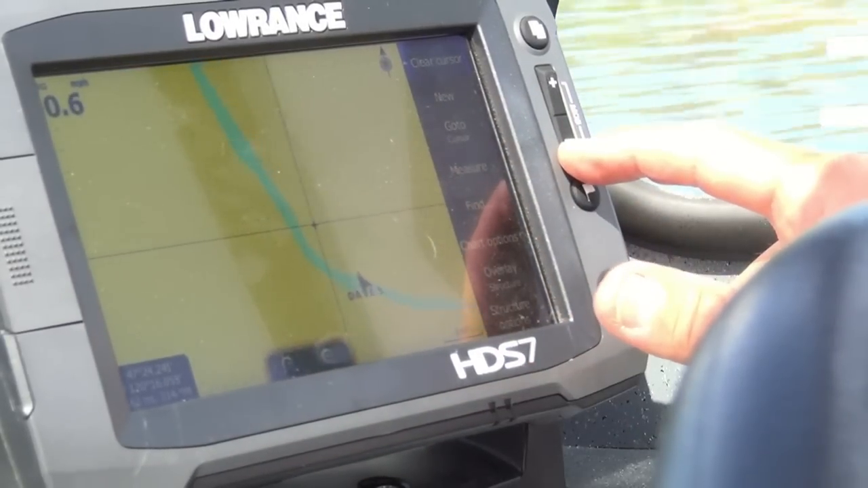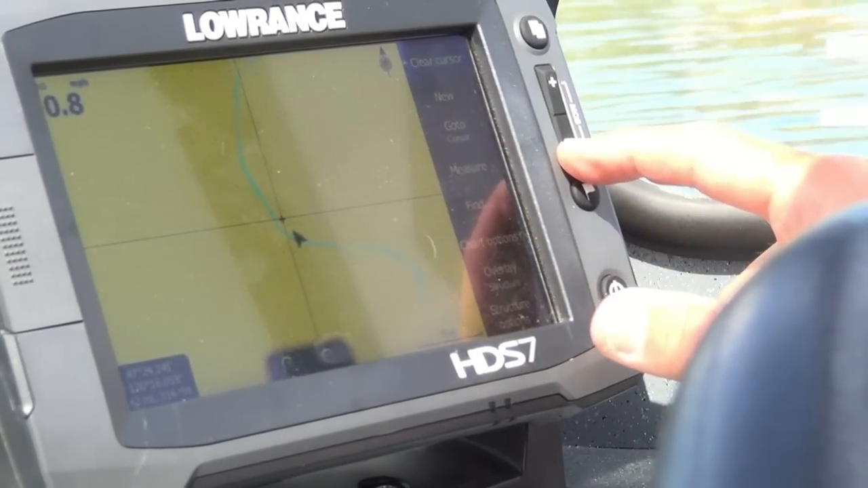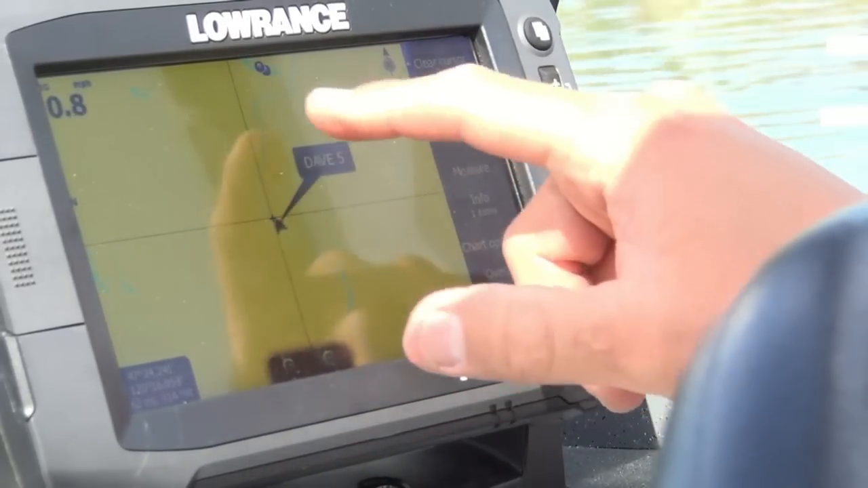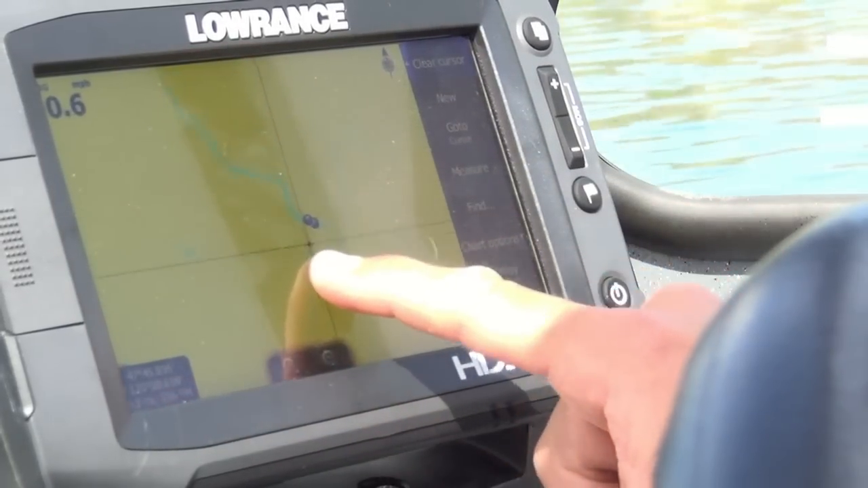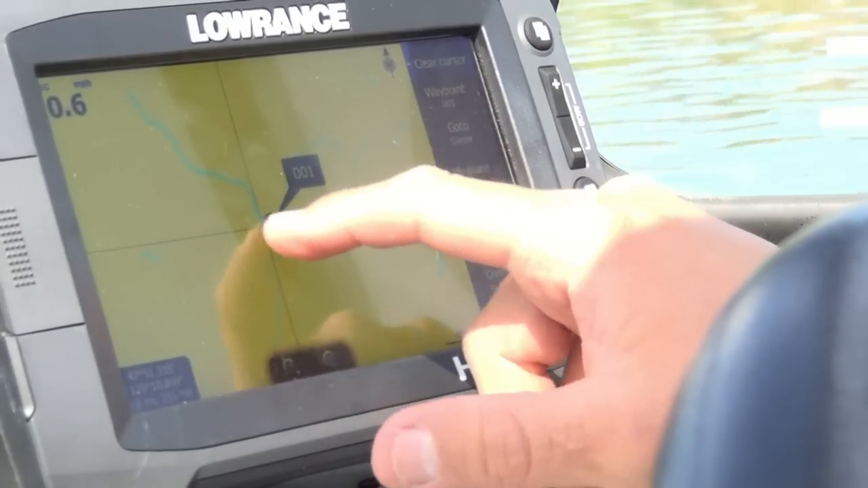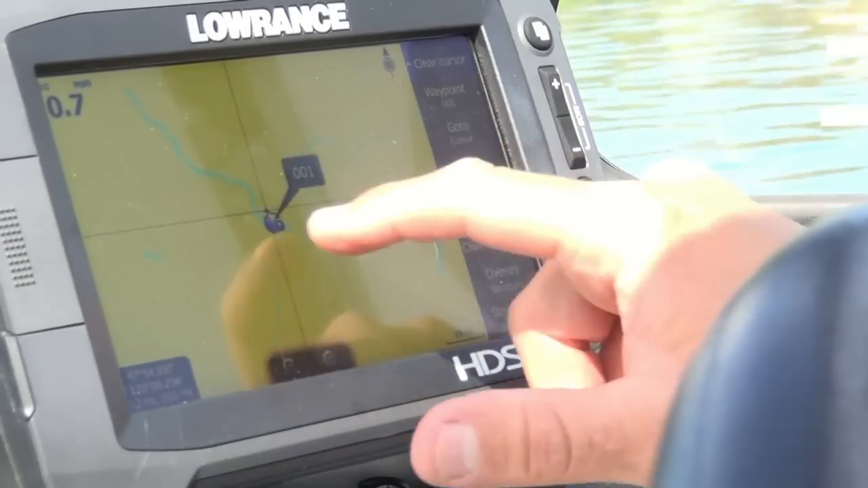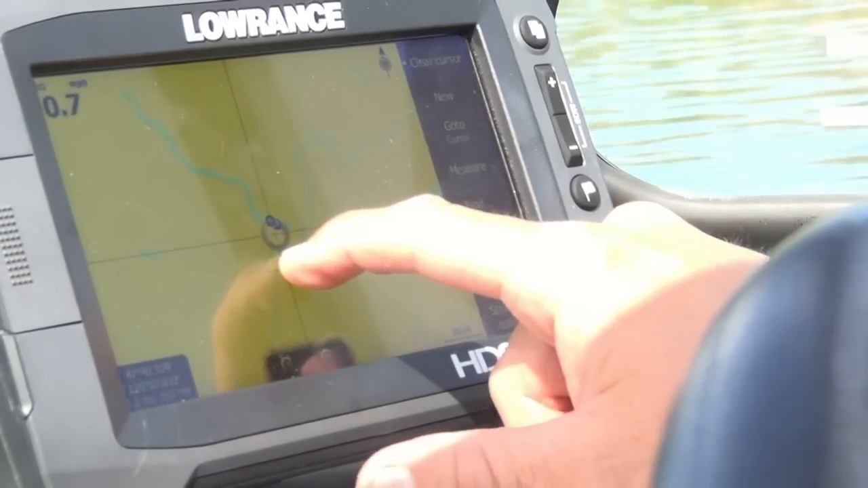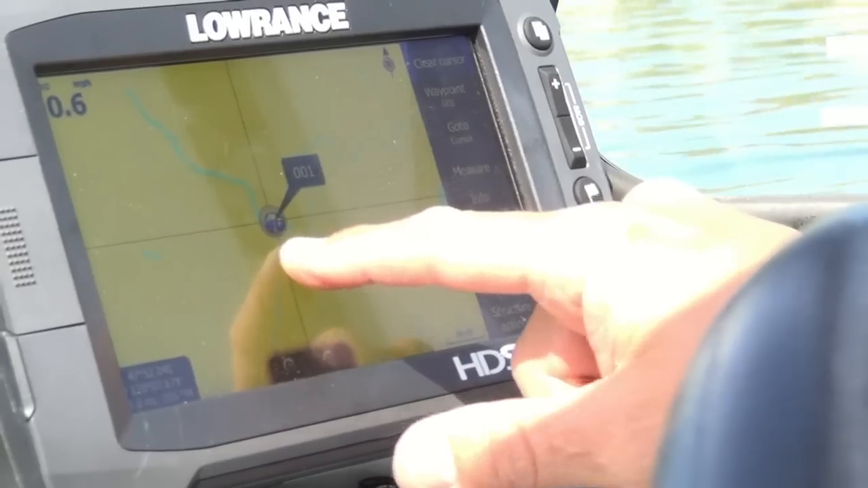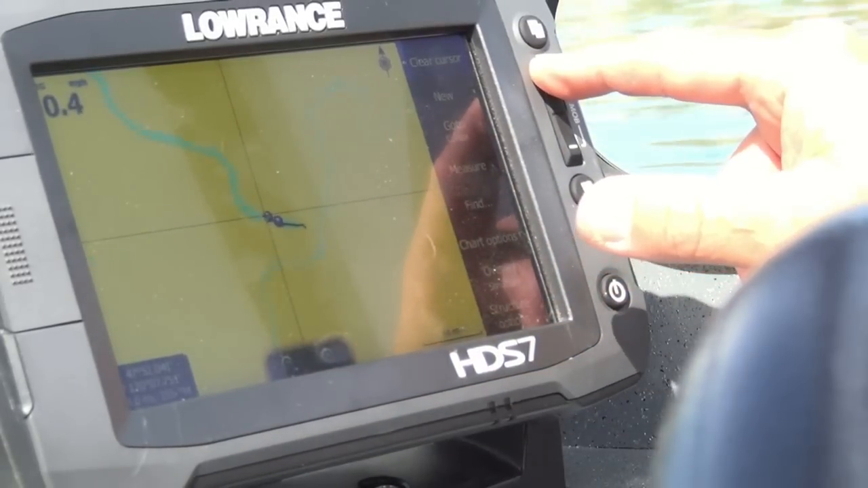Now, if I zoom out a ways, and let's say I wanted to go back up to Lake Chelan and see where Dave's secret spot was, I can just grab onto the screen and slide it up to Lake Chelan, put my arrow right there over Dave's waypoint, or get it close up. I can hold down and put my little crosshairs and roll it right up on his waypoint, start zooming in.